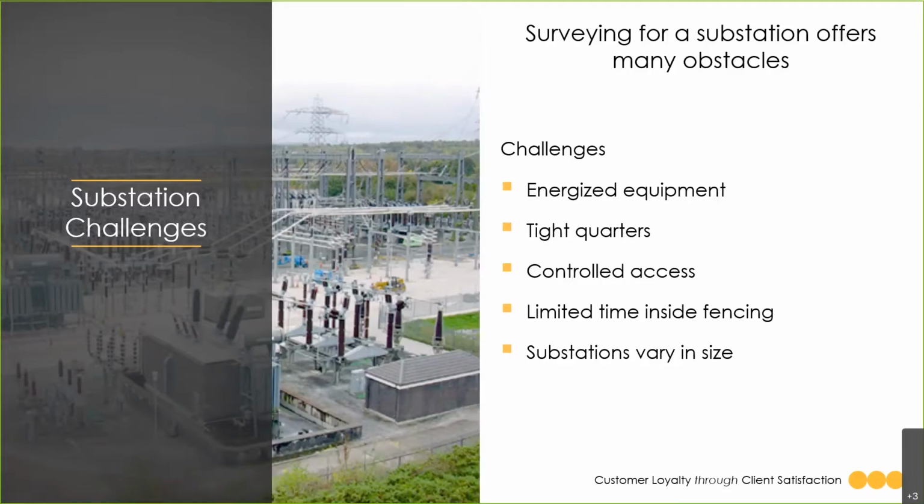Another thing to consider is how dense or developed a substation is. As you can see in the picture, this station has a lot of equipment, a lot of features that offer many challenges when surveying. Another thing to consider is your controlled access.